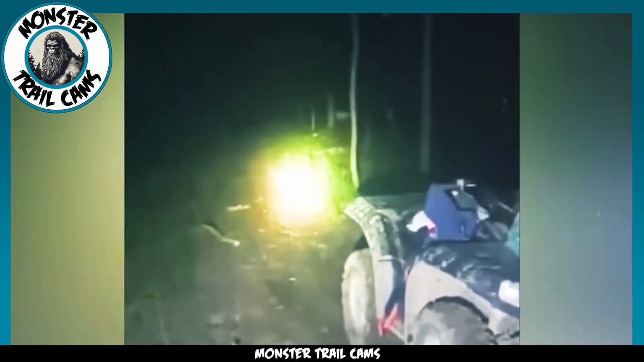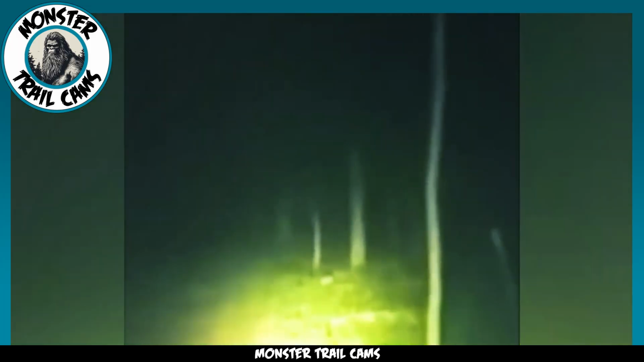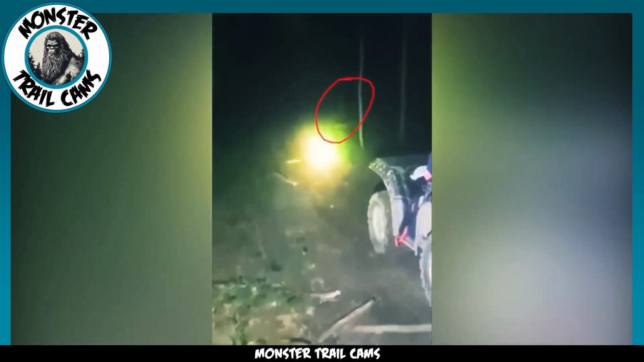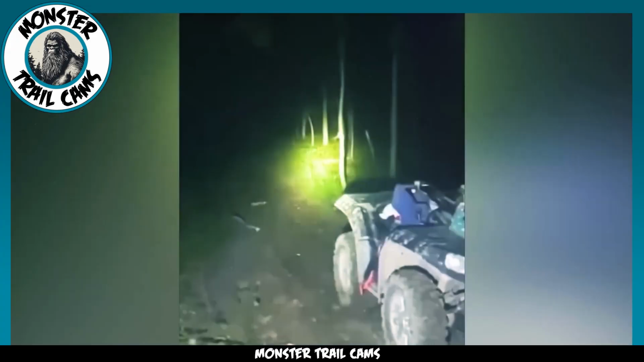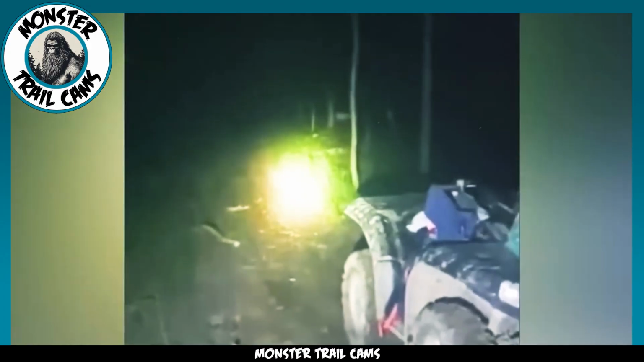It is difficult to see at first. You can just see what looks like a pale white blob moving about the forest floor. It isn't until it moves in closer that you can see it resembles a human, even though it makes no attempt to stand. The man quickly realizes that this creature intended to harm him, he cut the video and got back to the safety of his four-wheeler. I'm quite certain he never went back to that place again, and frankly, knowing the stories of crawlers, he was lucky to escape with his life.